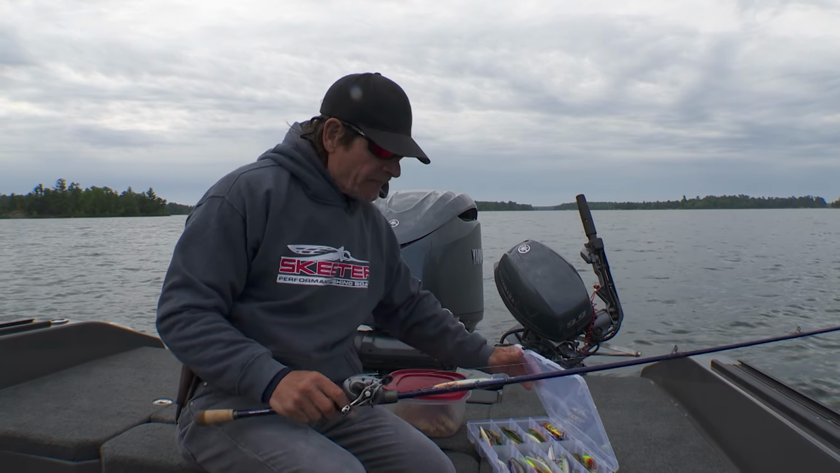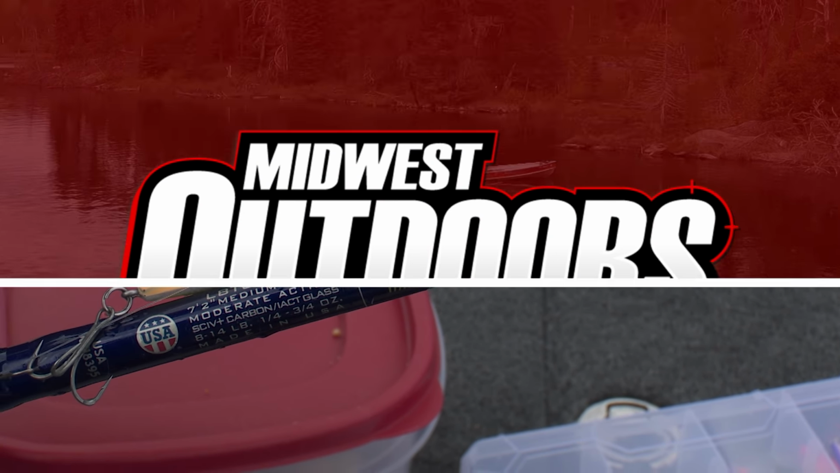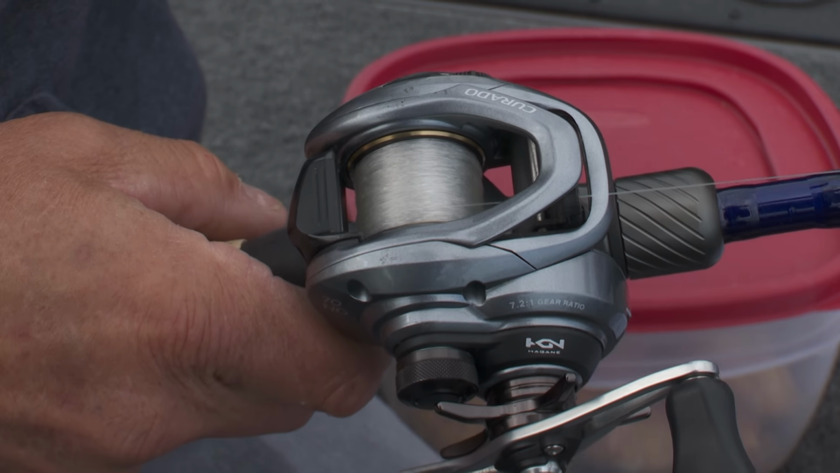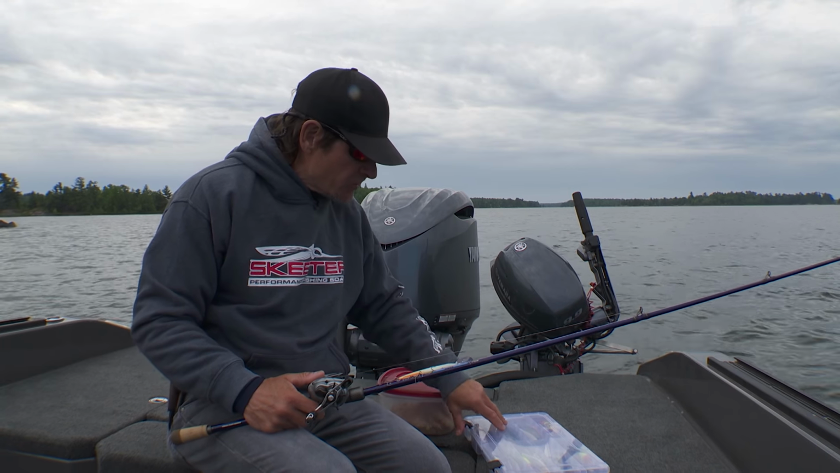So I'm running this actually on one of my St. Croix Legend Tournament Bass rods. This is a 7.2 medium moderate split grip with 12-pound Sufix Advanced fluorocarbon. It's what I use for casting jerk baits, but it works great, obviously, for this trolling technique as well. It's a perfect power and action for fishing a jerk bait.